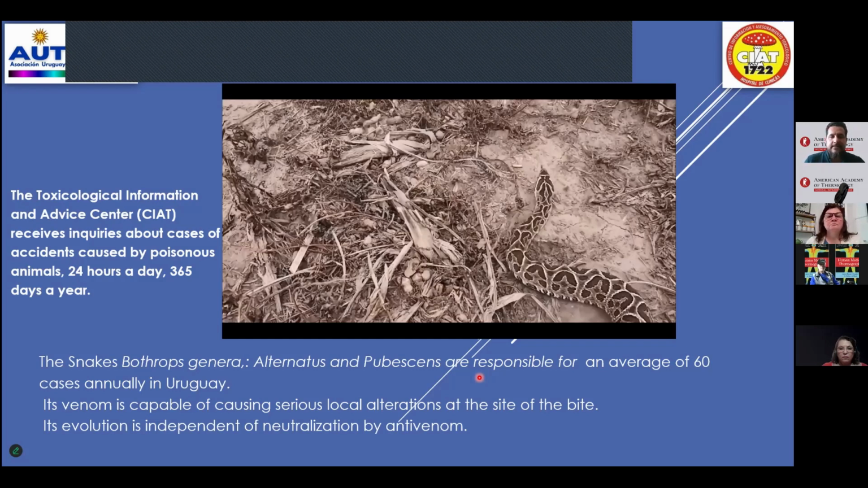A 5-year-old girl consulted the first day after suffering a snake bite while flying a kite. Look at that, flying a kite. Identified as Bothrops pubescens, on the inner surface of the right foot. Here, this here and here area, the bite. She received 8 vials of antivenom serum, and the systemic effect resolved.